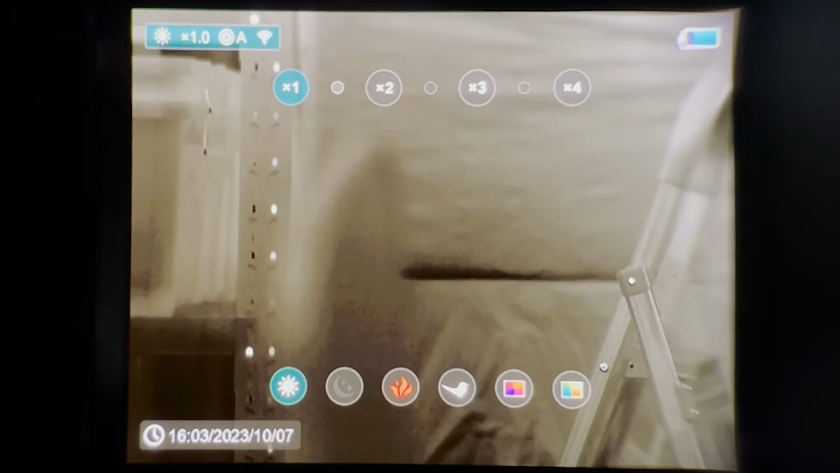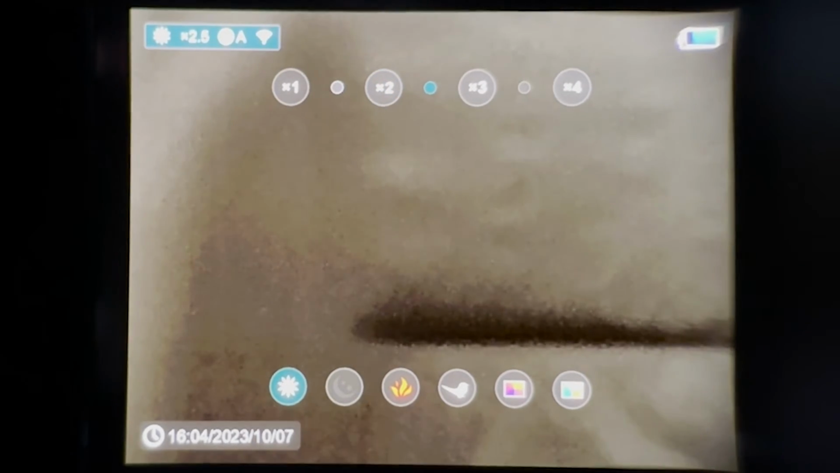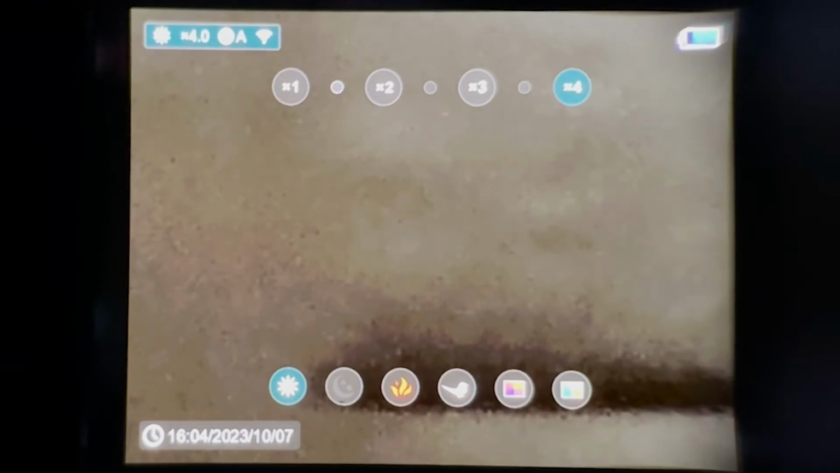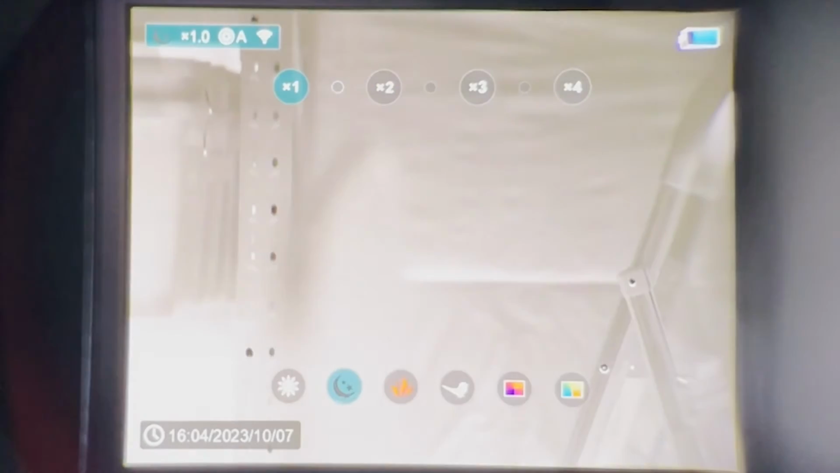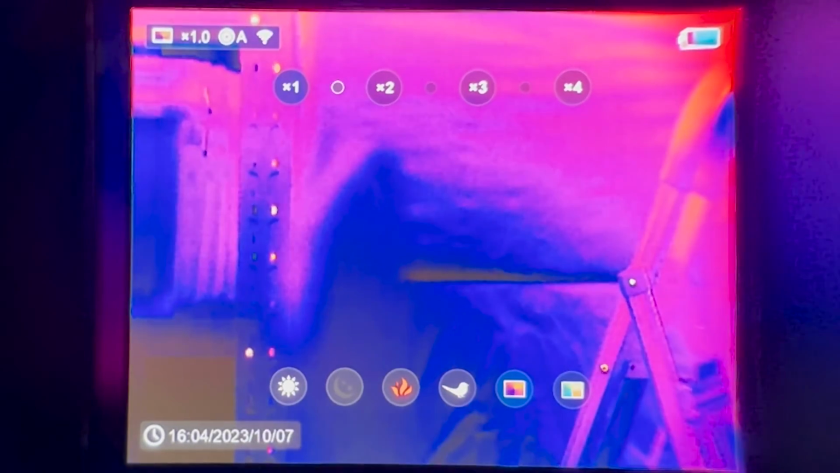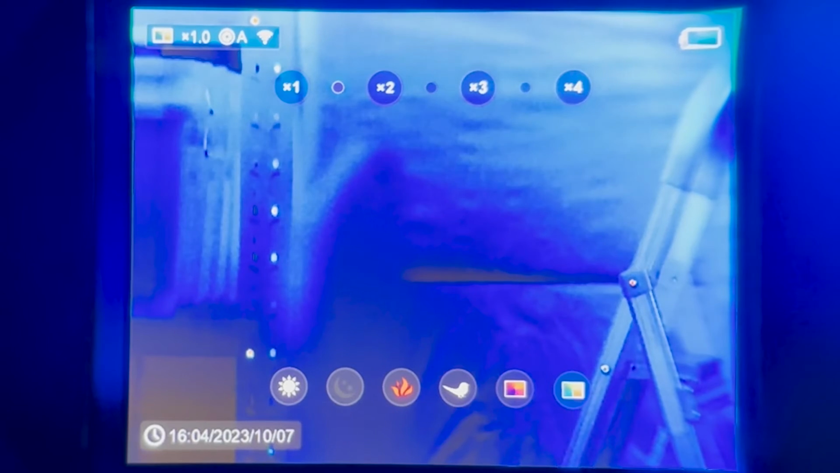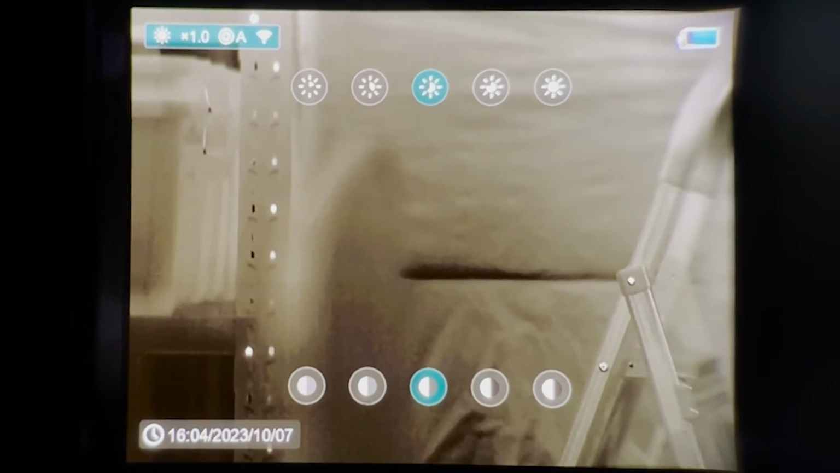Now we'll open up the quick access menu again, and to actually activate these menu options in here, like zoom, for example, at the top, you'll press the rangefinder button, single press, and you will start working your way through the zoom options, and then back to 1. Now if you press the record button, it'll cycle through the color palettes. Alright, and then if we press the M button again, it'll take us through to the brightness and contrast.